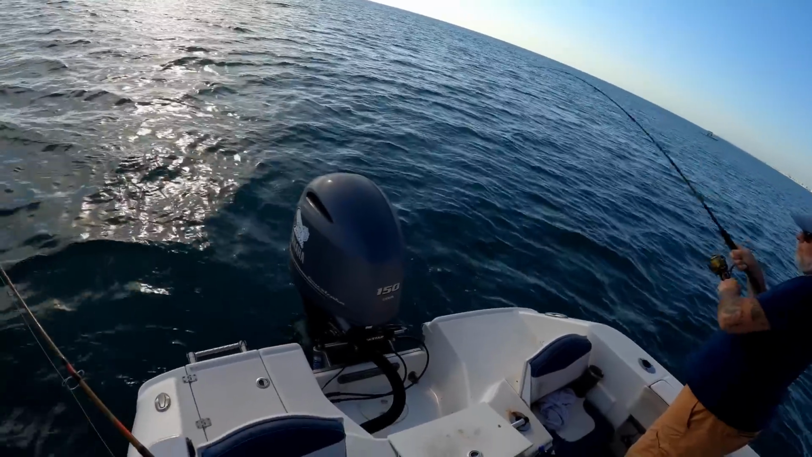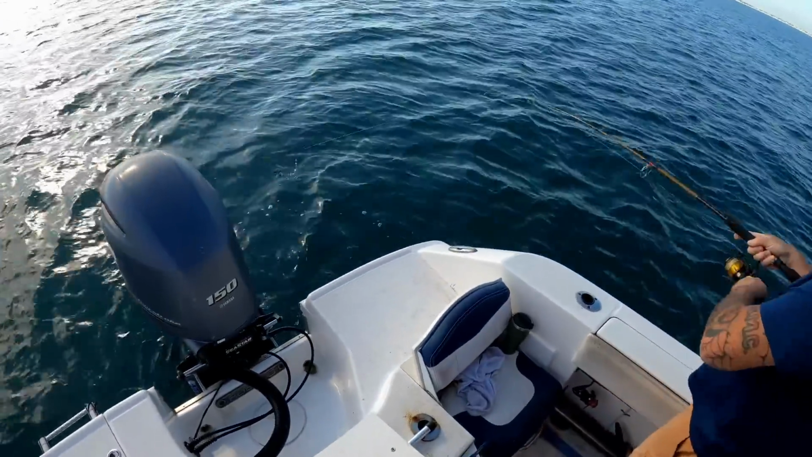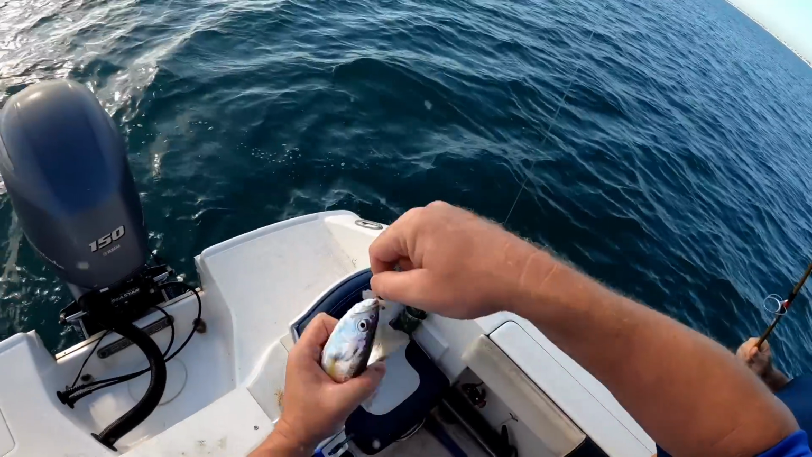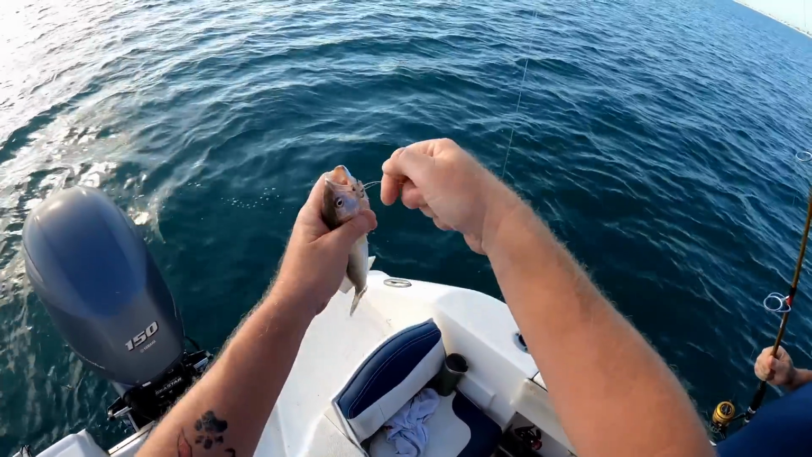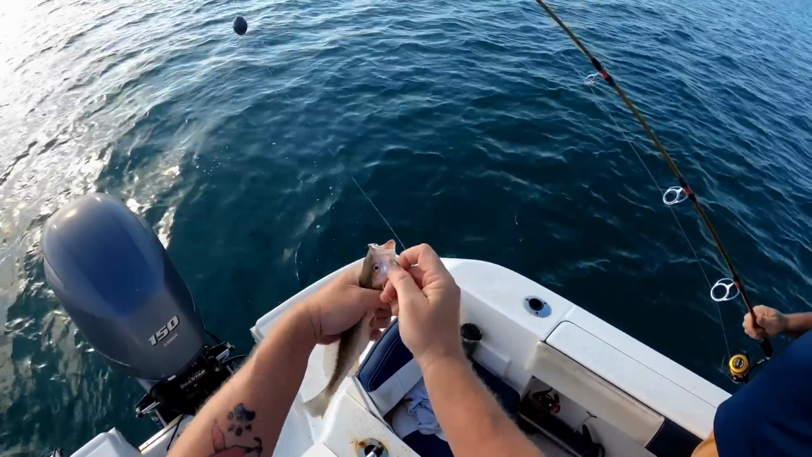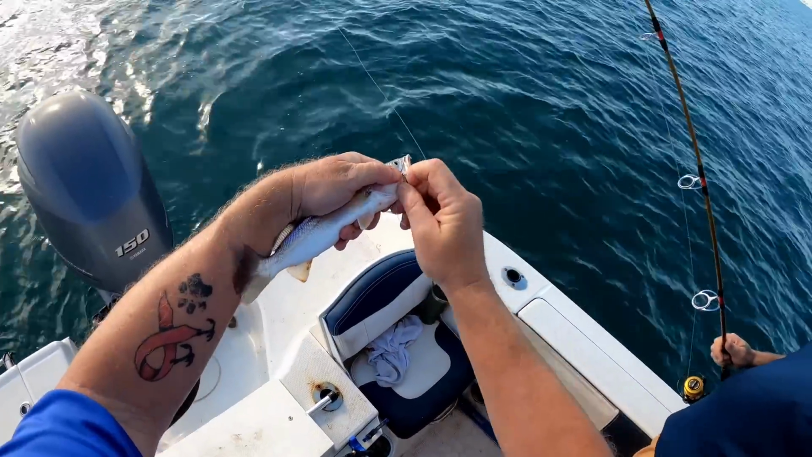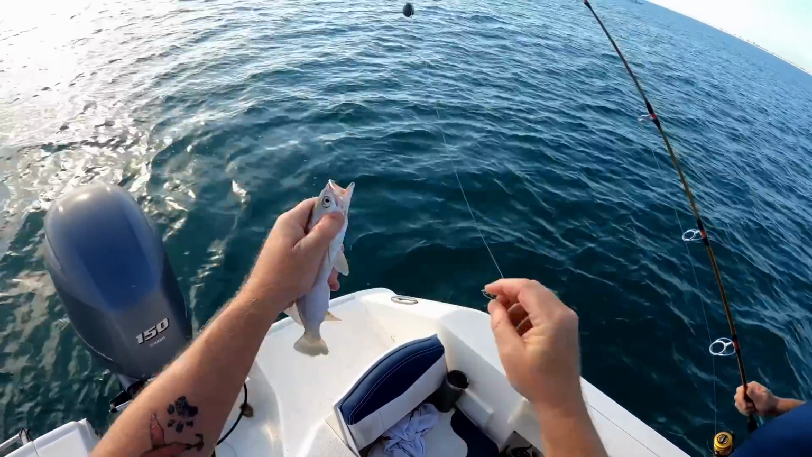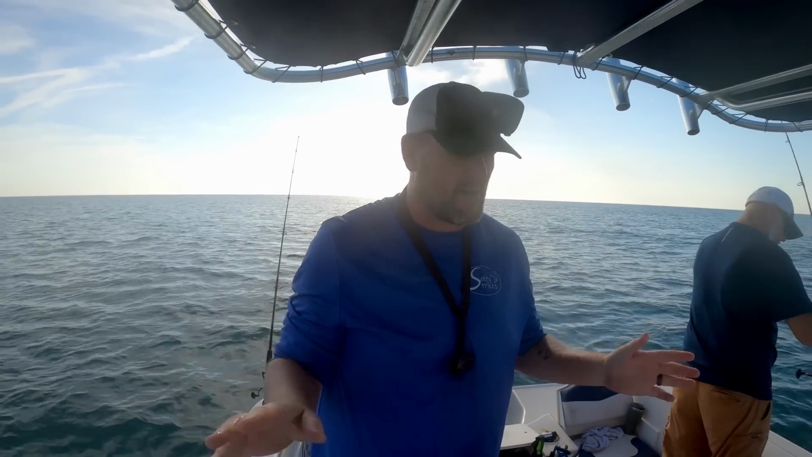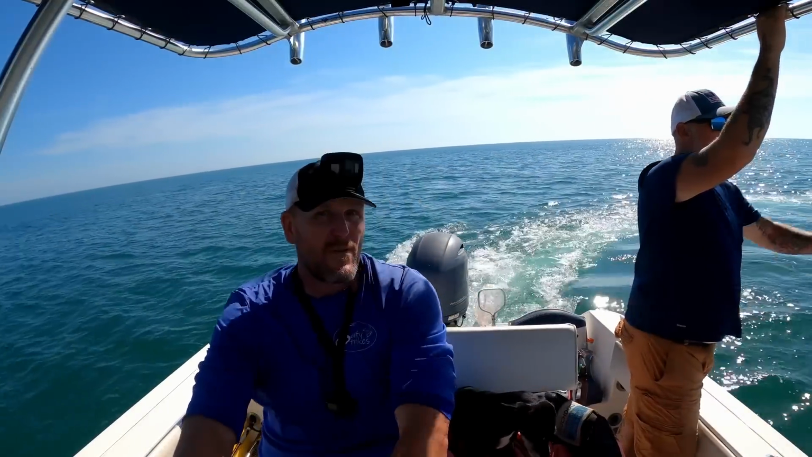Got him. Got another, probably trout. He might be decent. Oh, and this little guy. Do you need pictures of these guys? No. Okay. Yeah, another little one. Oh man, you got him good. You yanked him. Come on, buddy. There you go. And there's no size regulations on the sand trout or the weak fish, so it's whatever you feel like filleting.